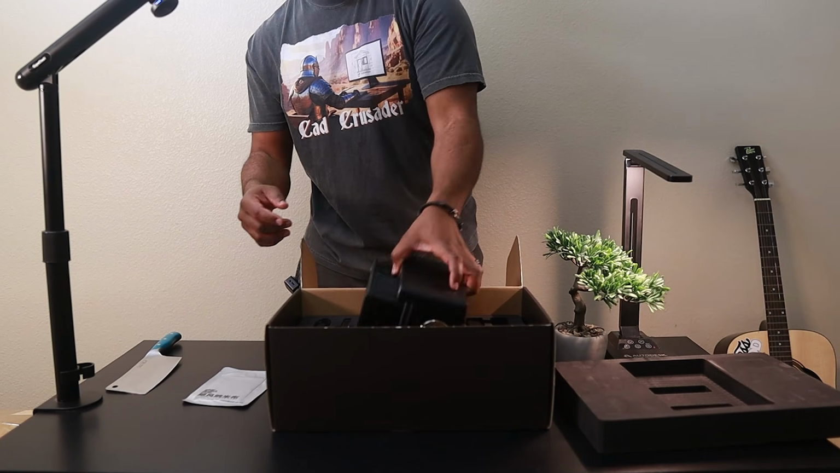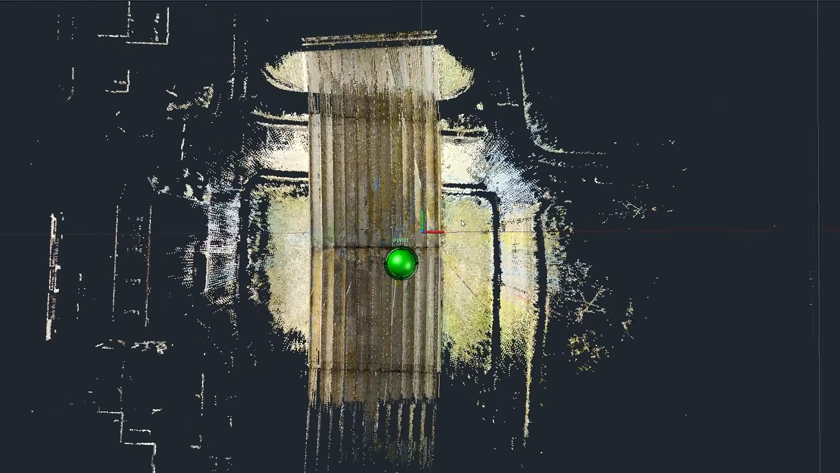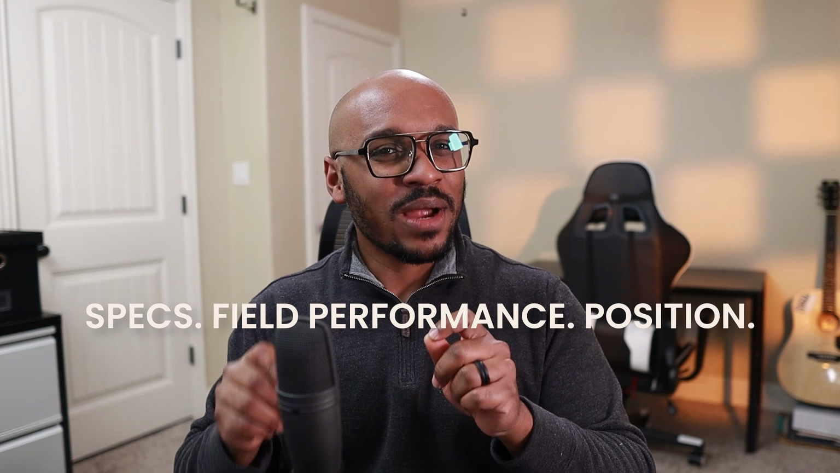I'm not just looking at the specs on a sheet, I'm thinking about how it fits into a real workflow on a real project for real professionals. And that's what we're doing today. The specs, the field performance, and where the P4 actually sits relative to what else is out there. So let's get into it.